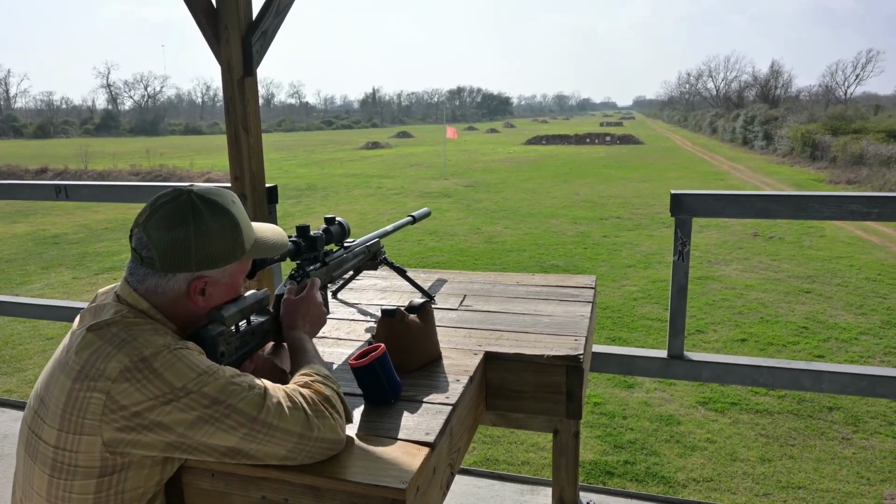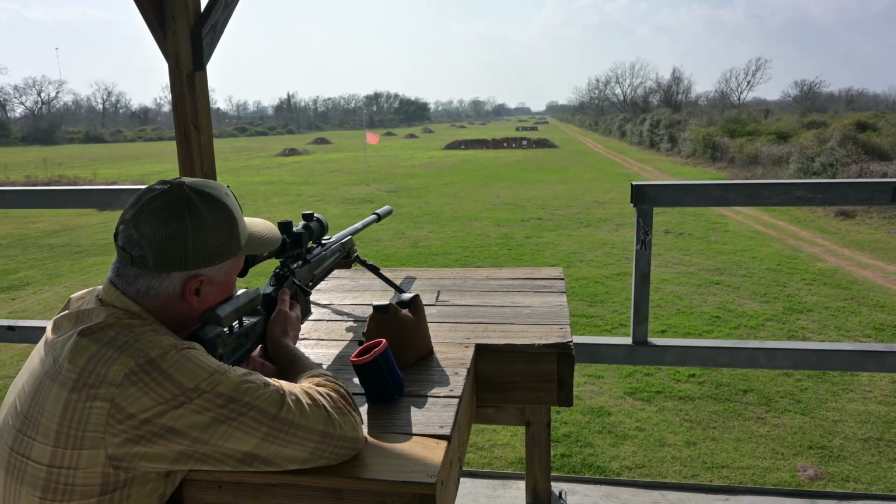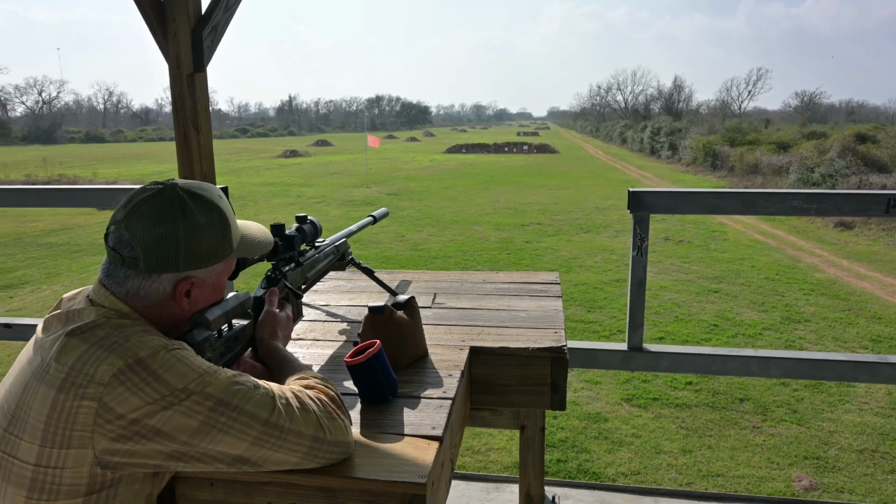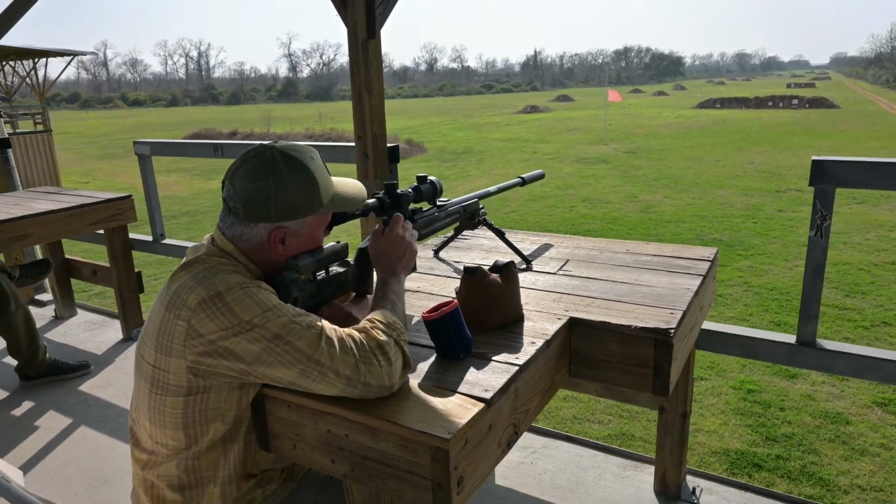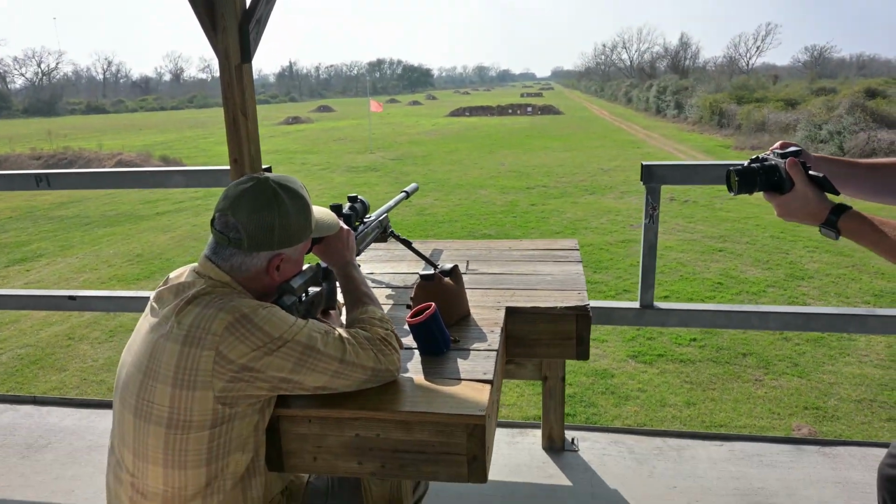That wind has picked up right now. Shooter ready. And all you used for that was the chevron, correct? Yep. So guys, Chris has turned off the reticle in the scope, and all he's seeing in the scope screen is the chevron that's displayed from the ballistic calculator. And so that was a 500 yard impact, which I wasn't ready for, but he's going for 700 now.